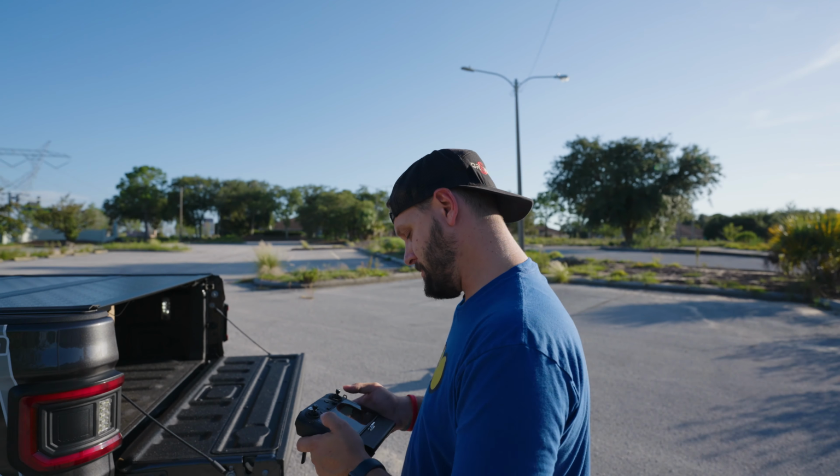We'll also do that license plate test using the H20N's zoom sensor, so we can get a feel of the overall resolution and zoom quality. All right, let's get this thing up in the air. I'm sure it's gonna attract a lot of attention where I'm at.